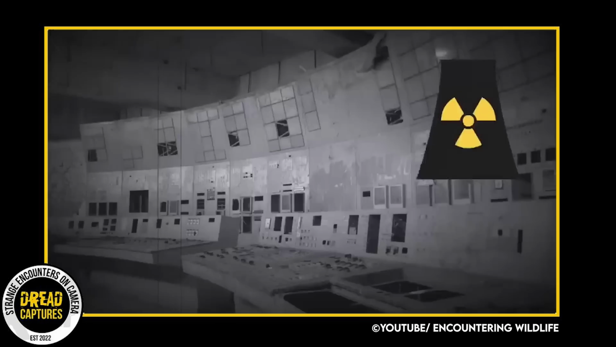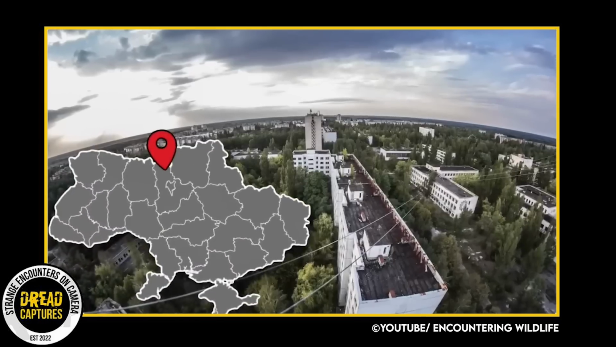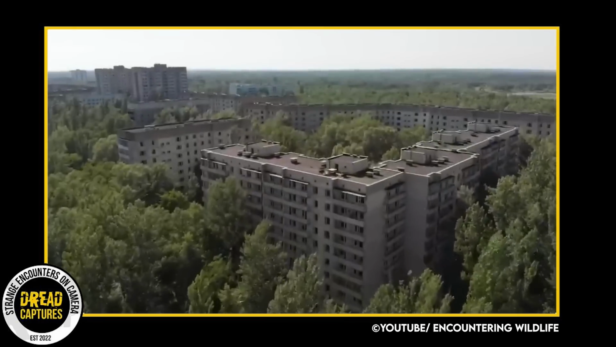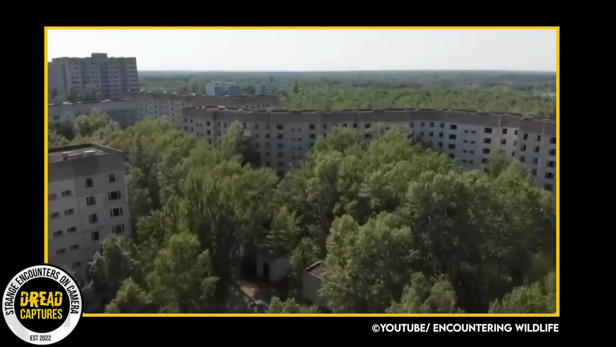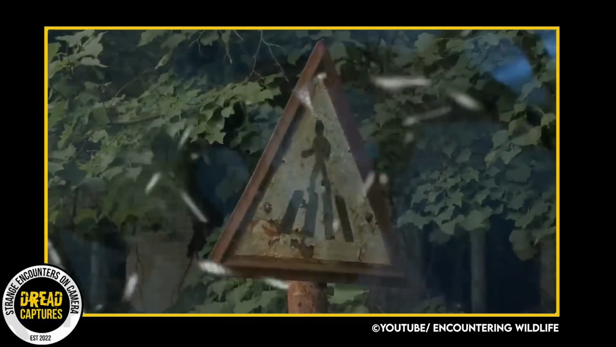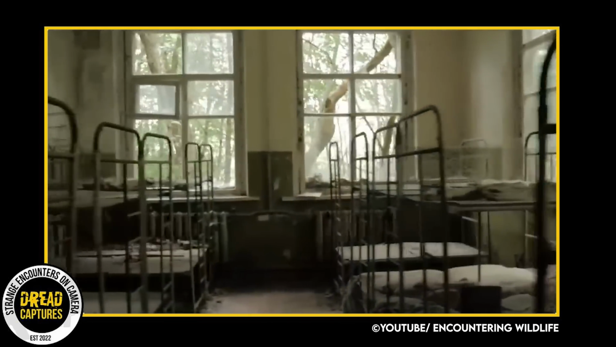In 1986, the number 4 reactor in the Chernobyl nuclear power plant, located in the city of Pripyat in the former Soviet Union, suddenly exploded in a routine safety test. This explosion released a massive amount of radioactive material into the atmosphere. The explosion resulted in a significant loss of life and widespread contamination of the surrounding area, and its effects are still being felt today. The area around the plant remains uninhabitable, and a large-scale cleanup effort is still ongoing.